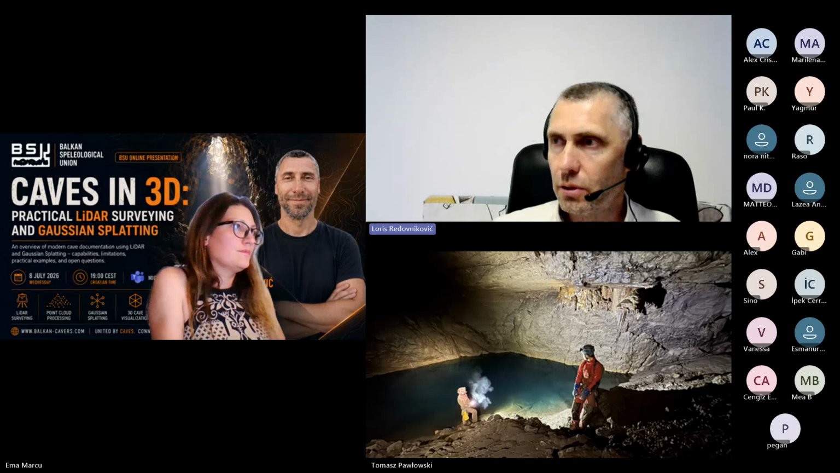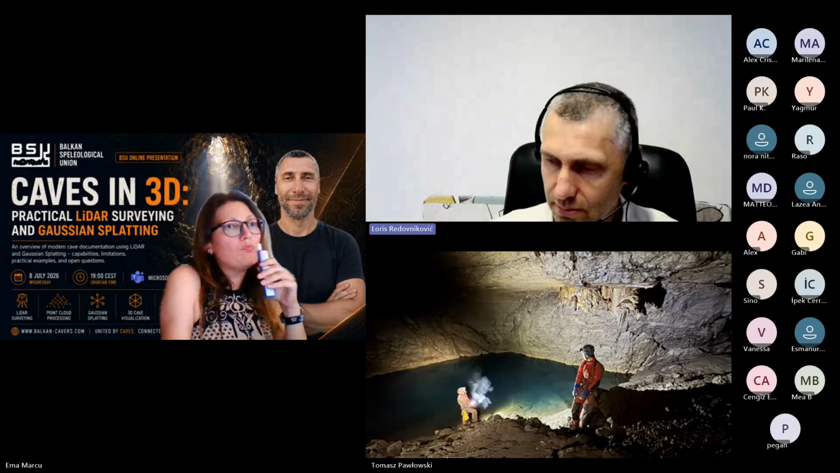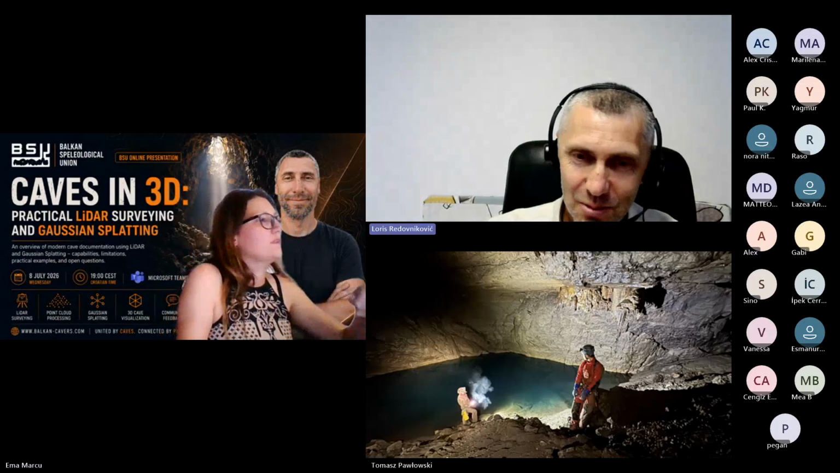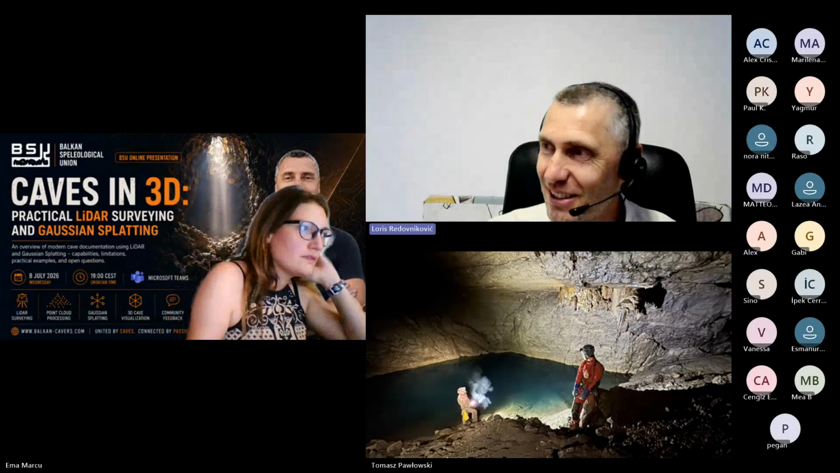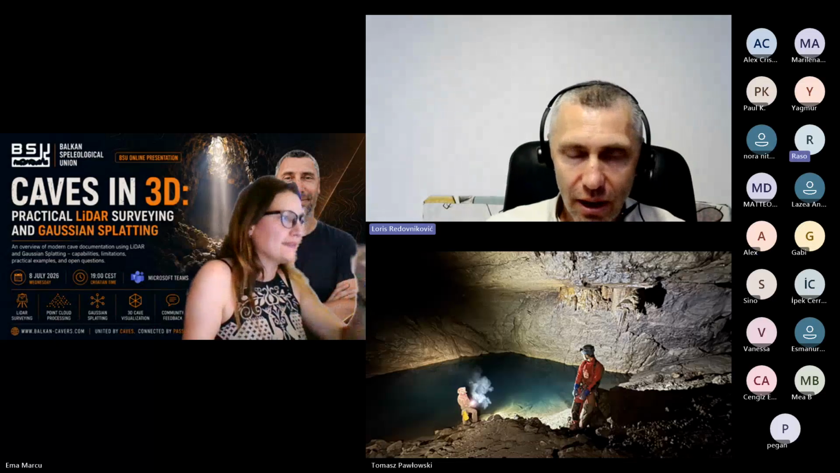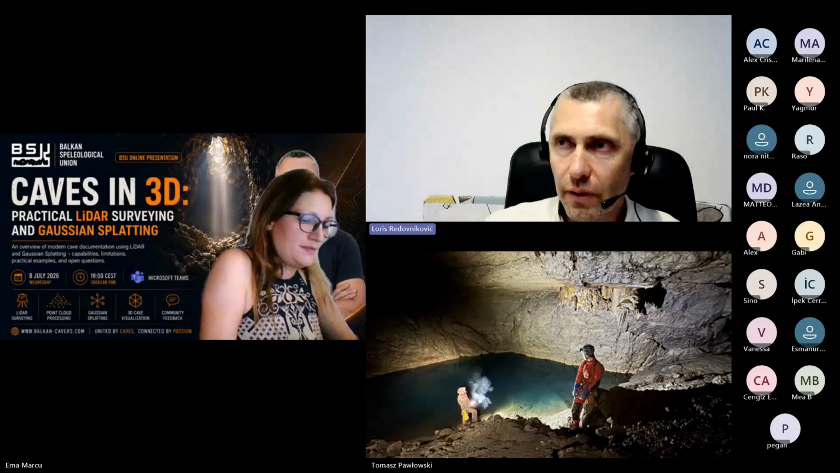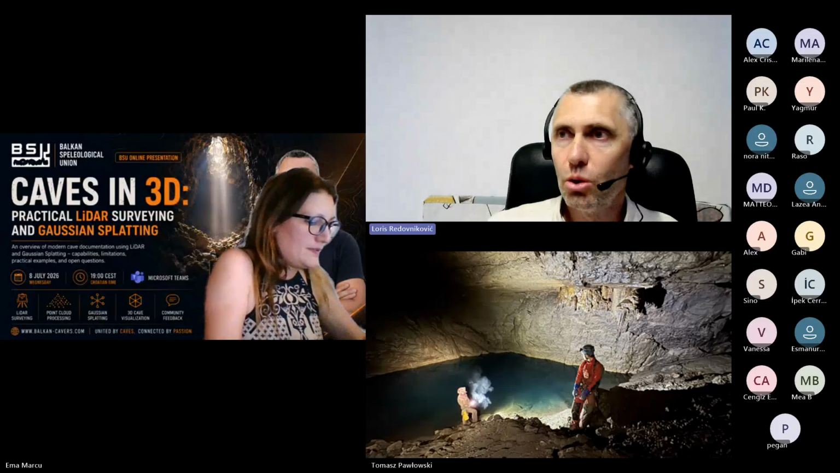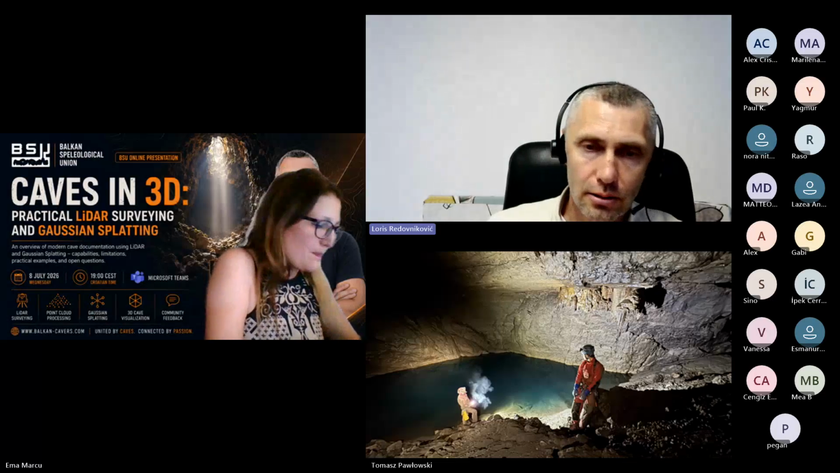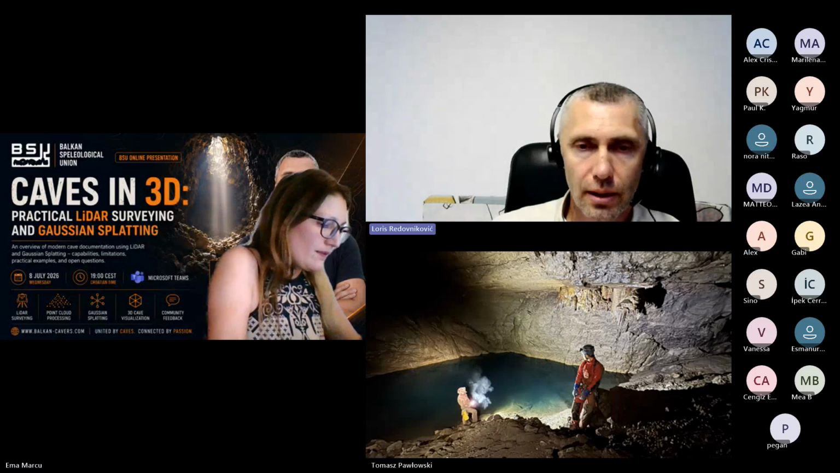I use the 4B computer. The computer unit is Raspberry Pi 4. Janusz told me if you use 5, you can do LiDAR odometry in real time. I didn't try this, but probably it is possible.